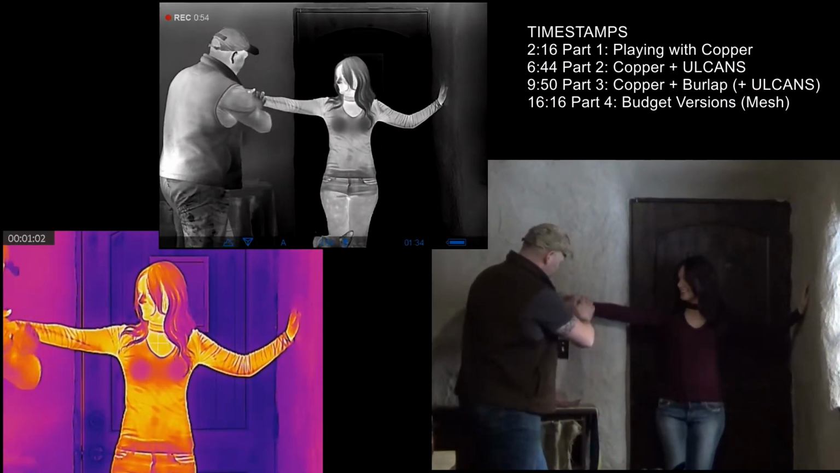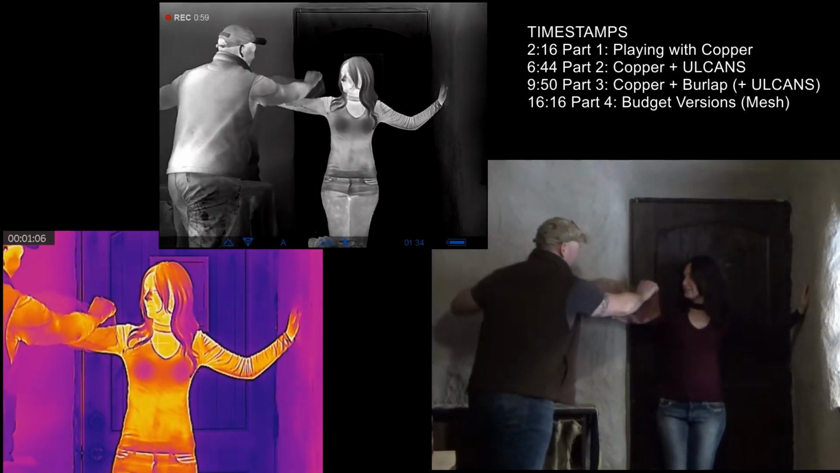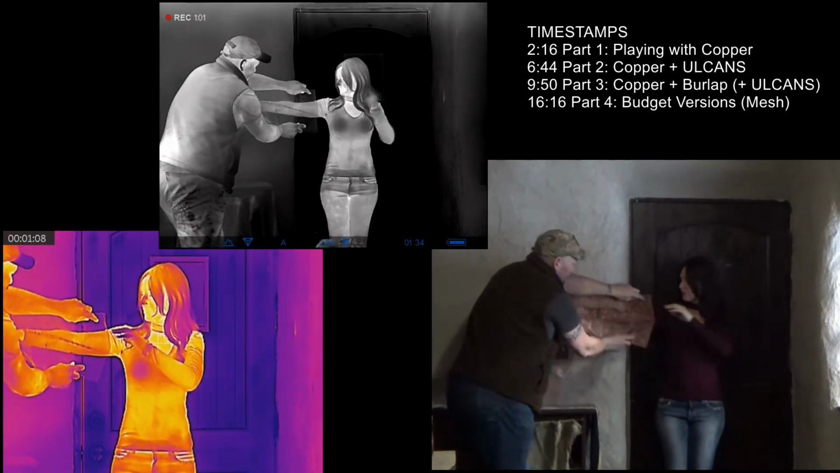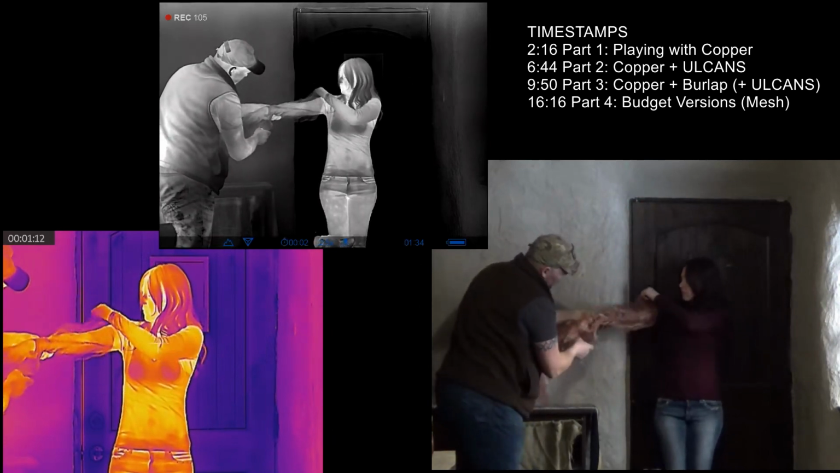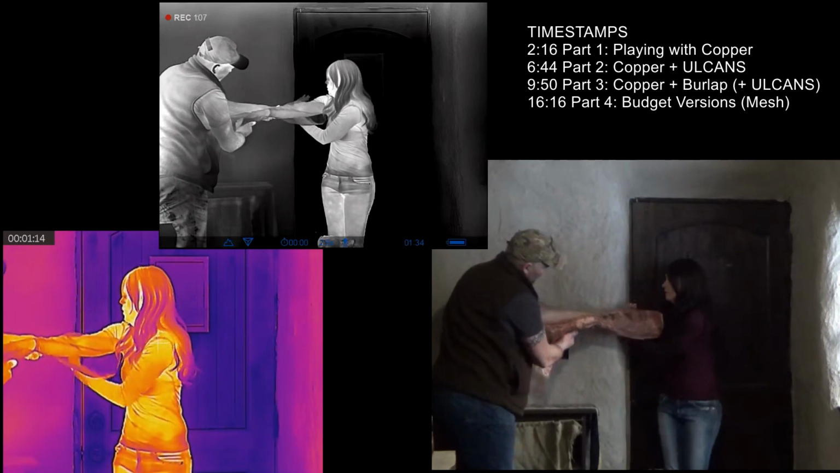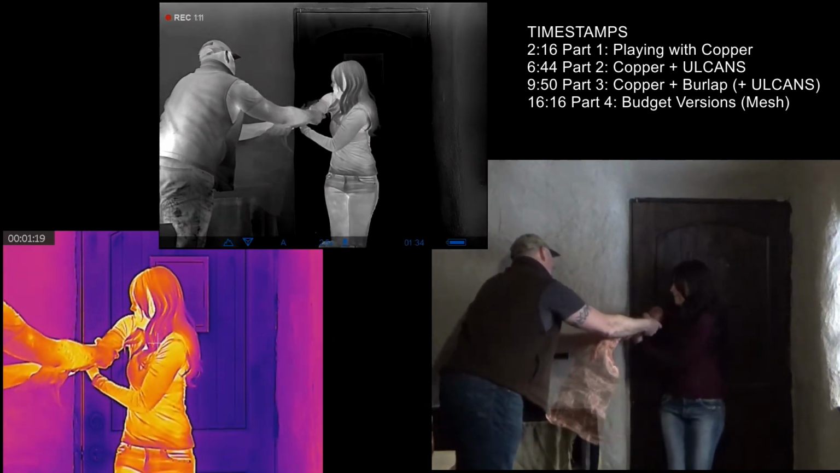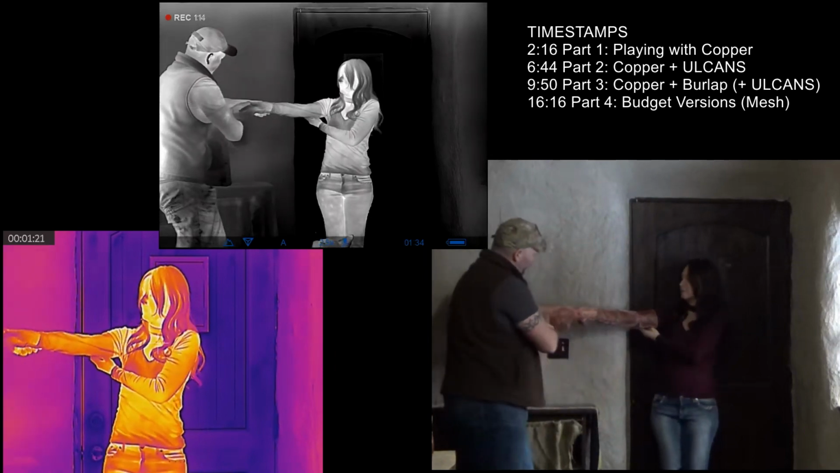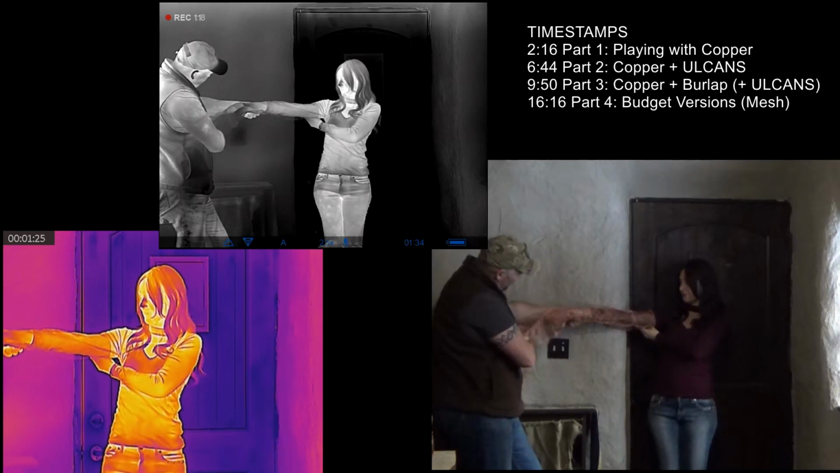Thank you. Place it on the sleeve. Single layer of copper mesh. Let's do it. Make a sleeve on it. Alright. Just going to give that a second.